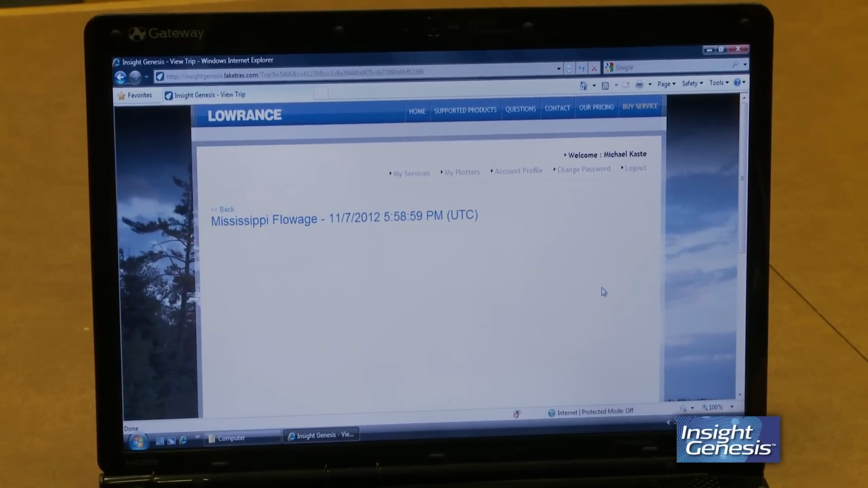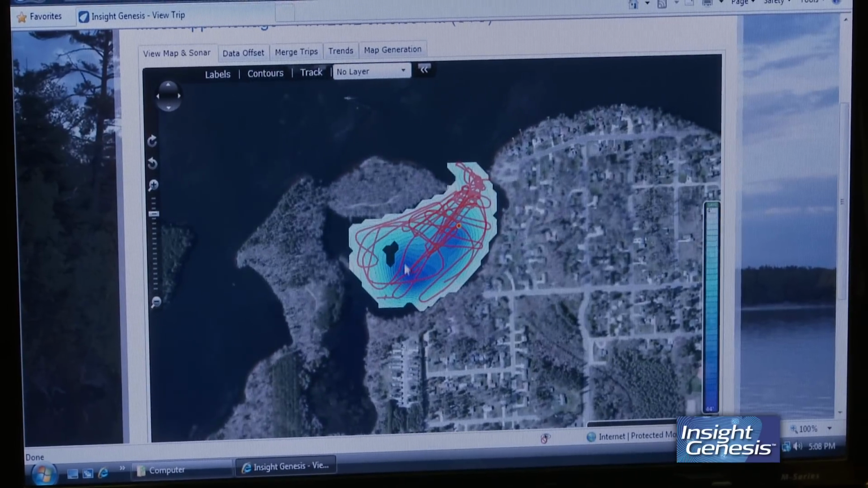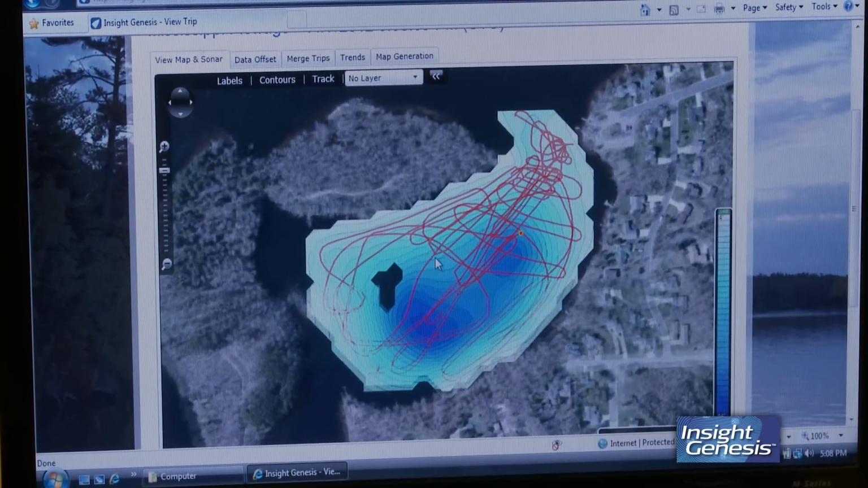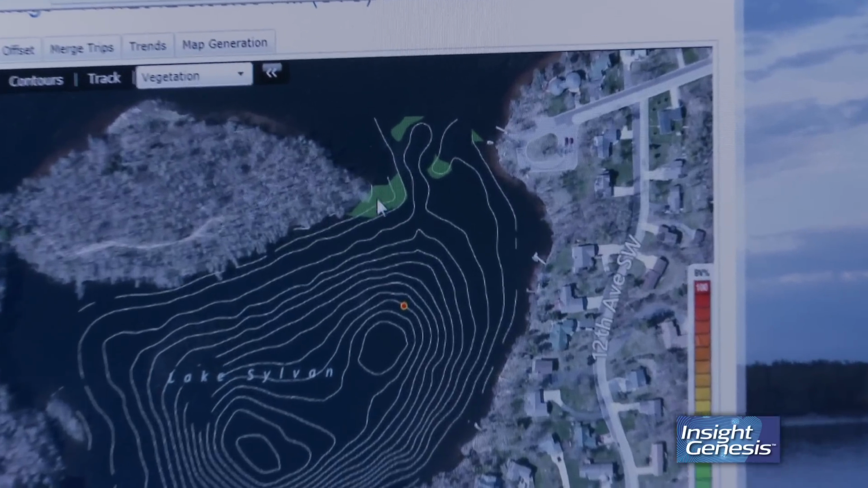It's going to take all those sonar logs and layer them on top of each other. Oh, there's one little place we didn't get. But the rest of this is very well covered. You can see the vegetation layers. This Lake Sylvan has very little vegetation. A little bit up here.